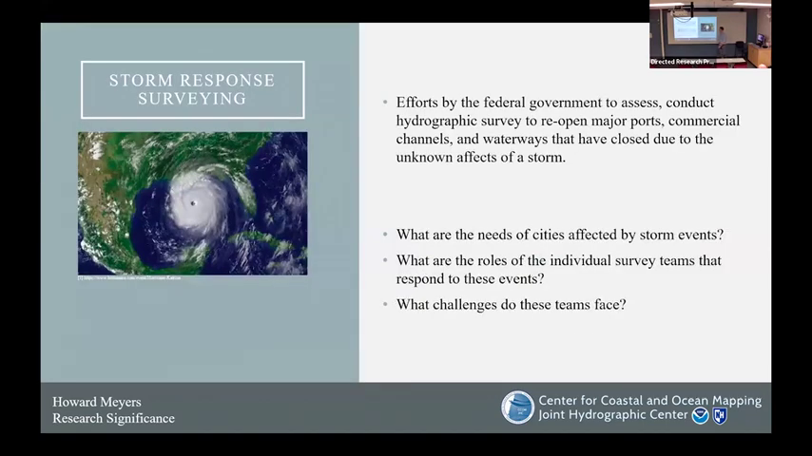So again, like I mentioned earlier, the Southeast, particularly in the Gulf, really gets affected by these hurricanes and other storms. So the federal government needs to assess and conduct hydrographic survey to reopen all these ports, like I mentioned.